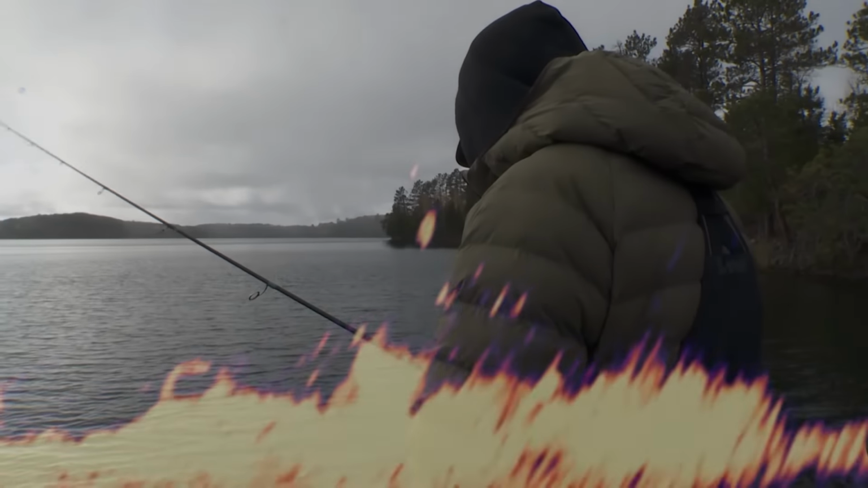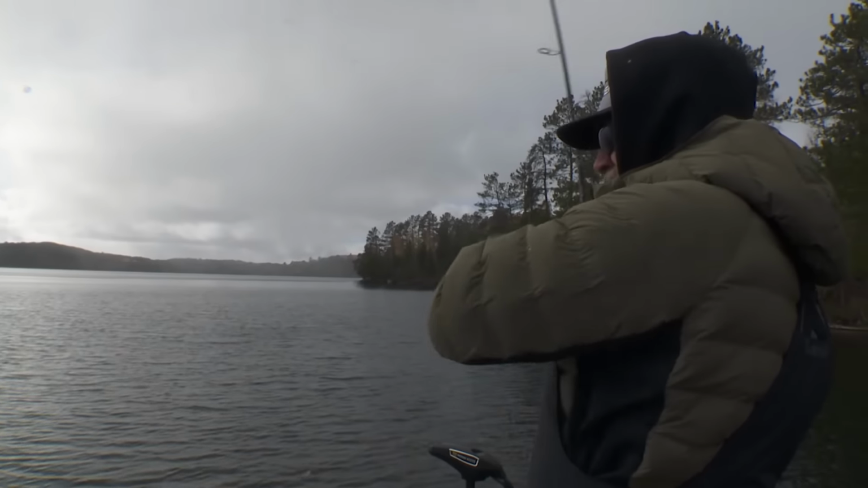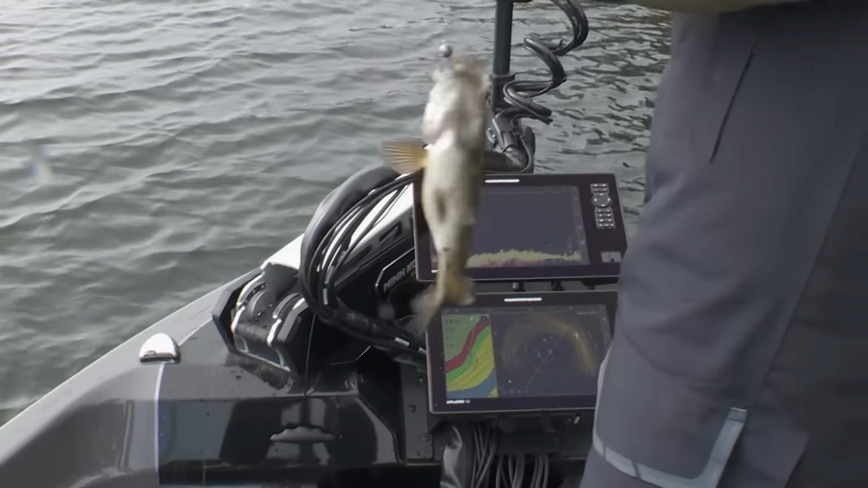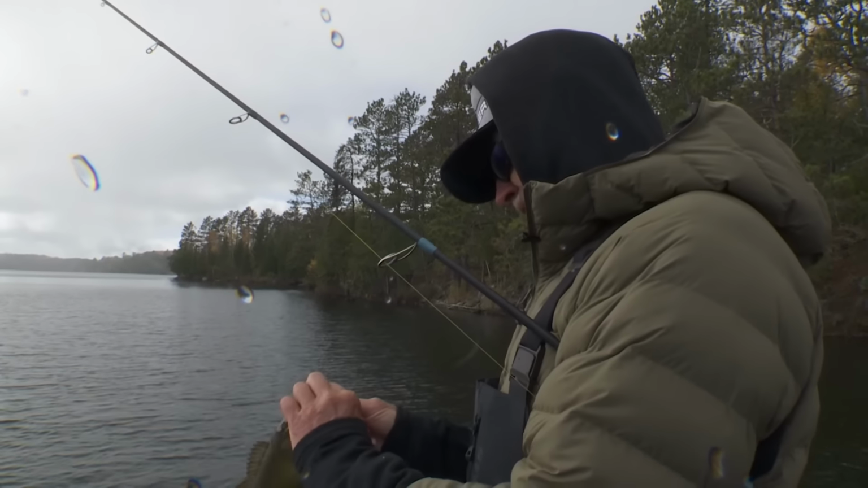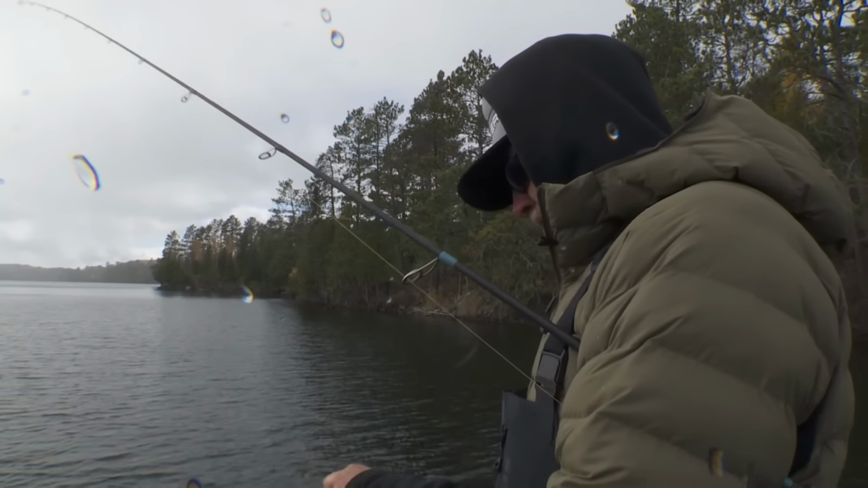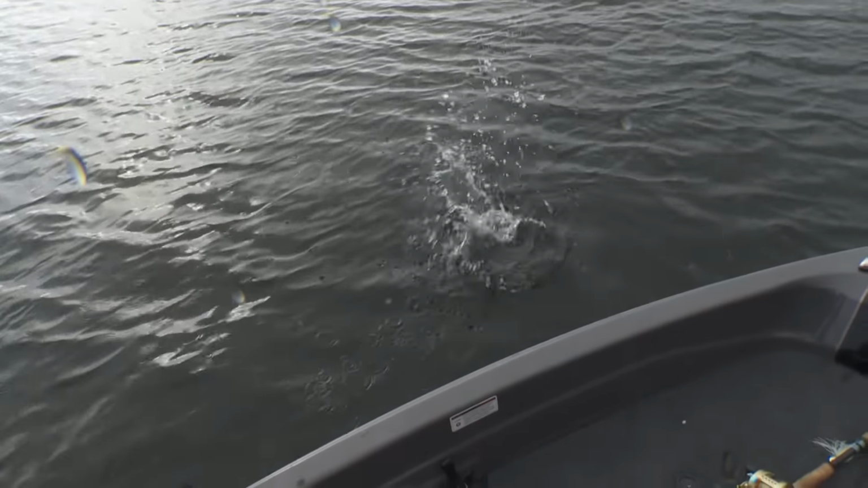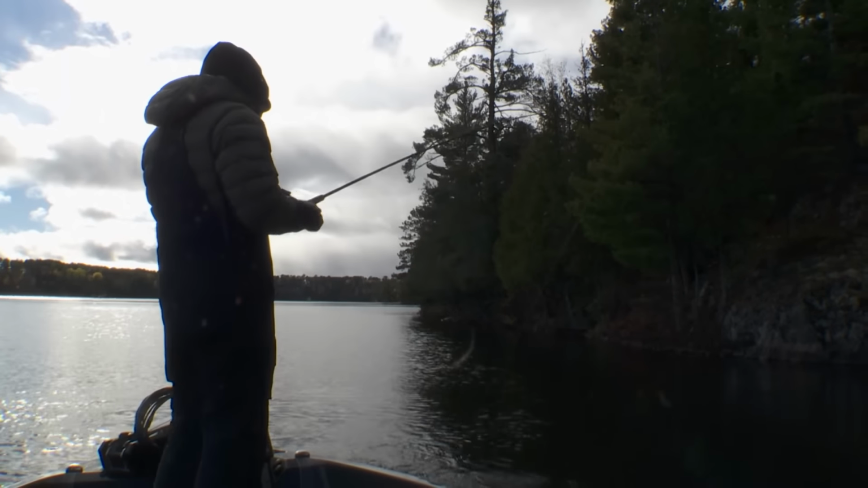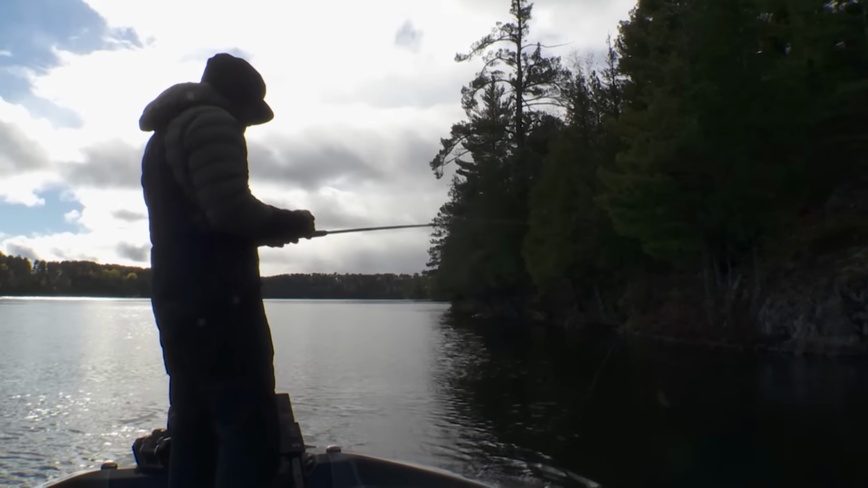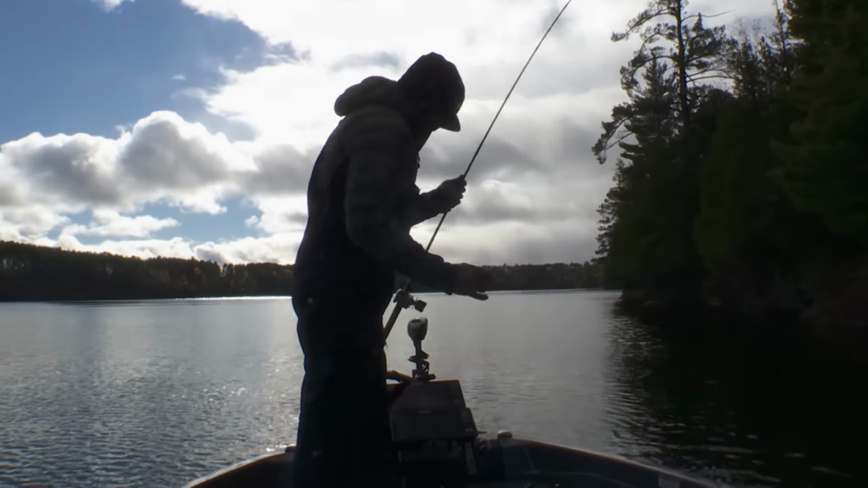Nipped it. I missed him. Here comes another one. He's gonna cream it. He did. When you see him charging up off the bottom that hard, I don't want to say guarantee, but pretty likely that you're going to get bit when they come shooting up like that. That's a smallie. Come in here, you.